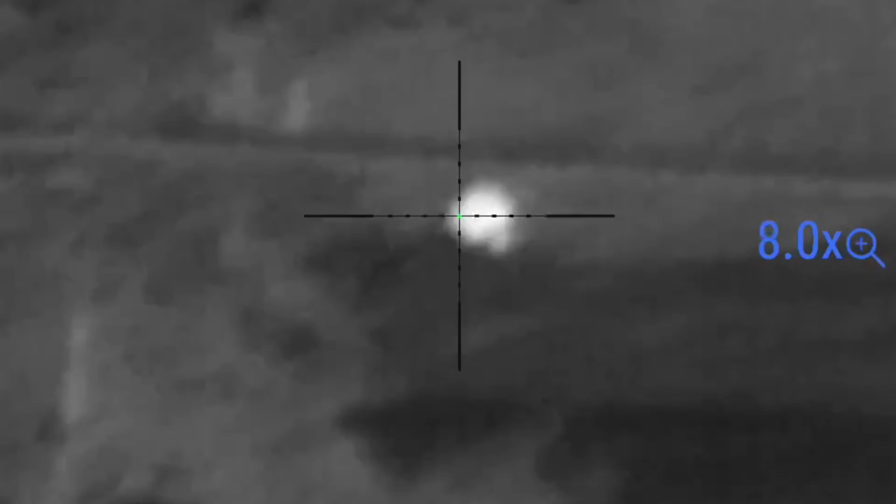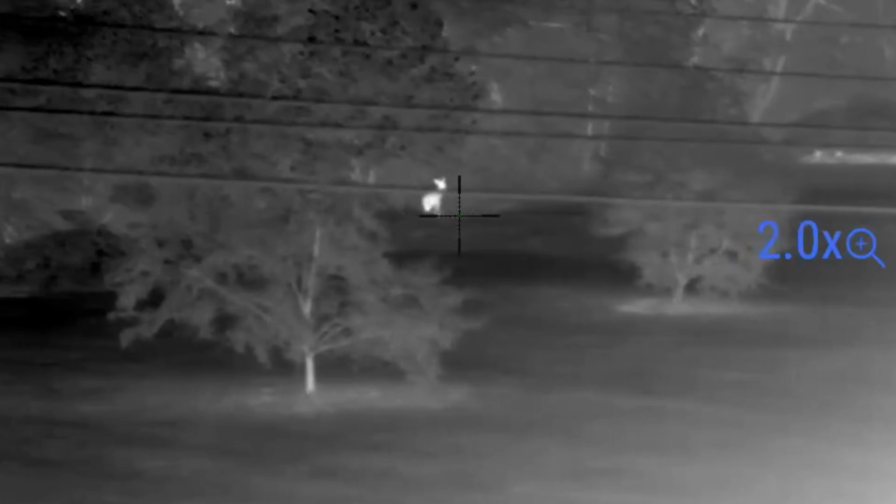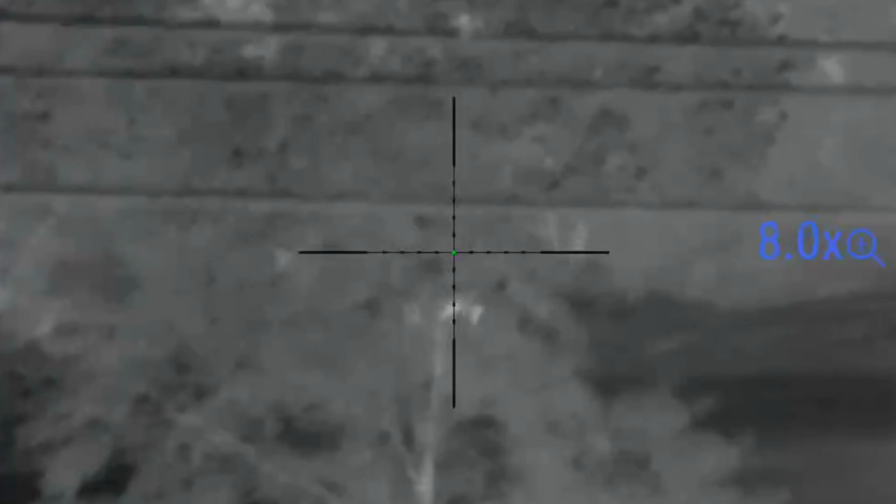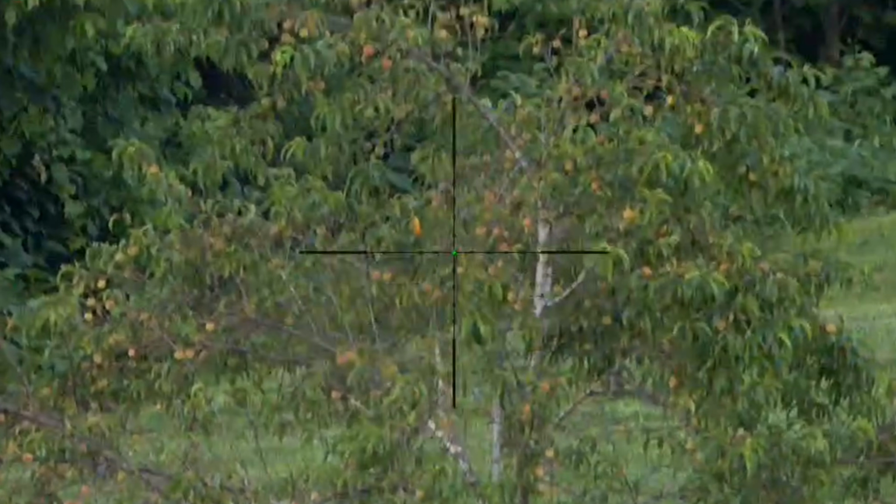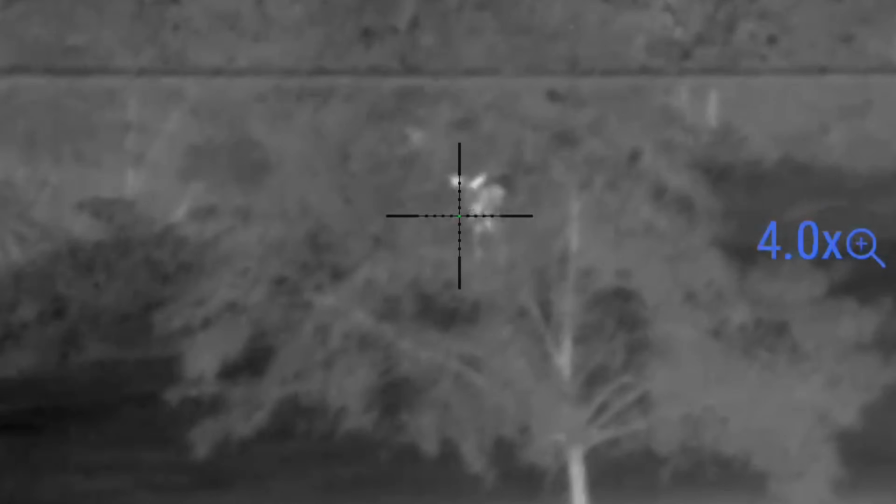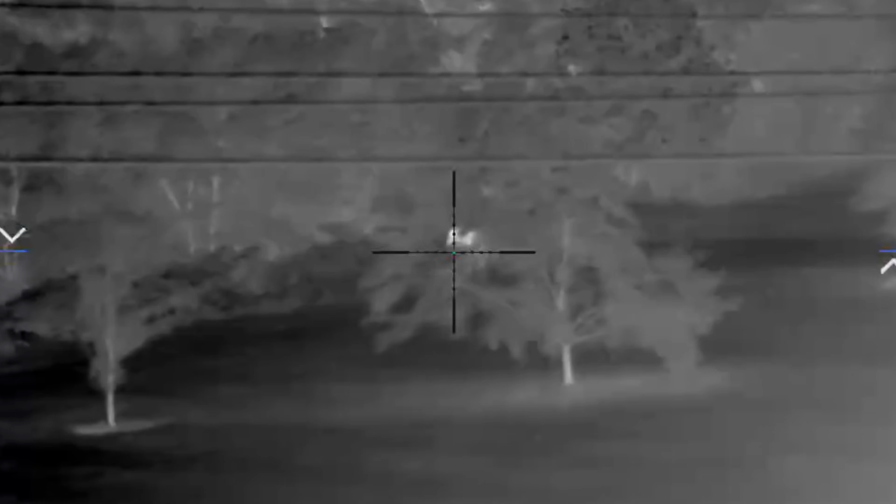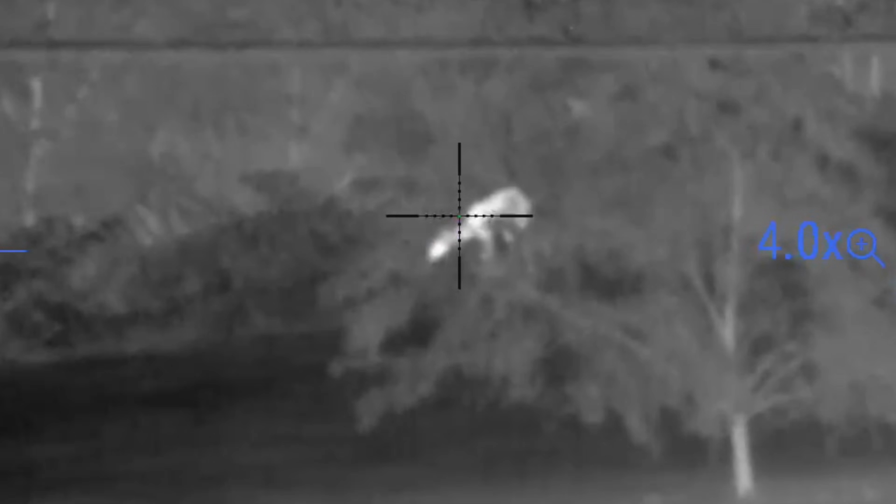Walking through some of the specifications before we get into the actual footage that we shot with the Pulsar: 640 x 480 pixel sensor. Objective lens is F50 by 110 or 1.0 thermal, and F35 by 4.34 digital. Magnification is 2 to 16 thermal and 4 to 32 digital. That's thermal once again, and the digital is the 4K camera. Your field of view is 12.4 times 9.3, 21.8 times 16.4 thermal channel on minimal magnification, and 6.1 times 4.6 and 10.6 times 8 digital channel on minimum magnification.